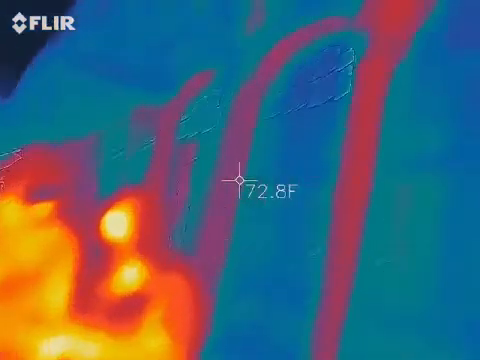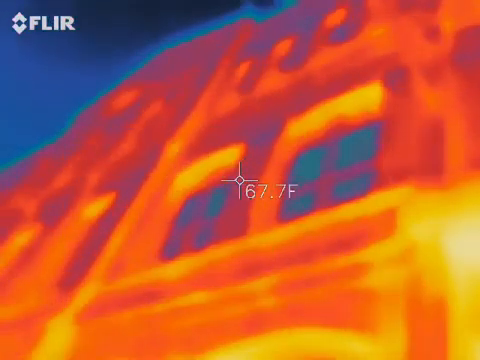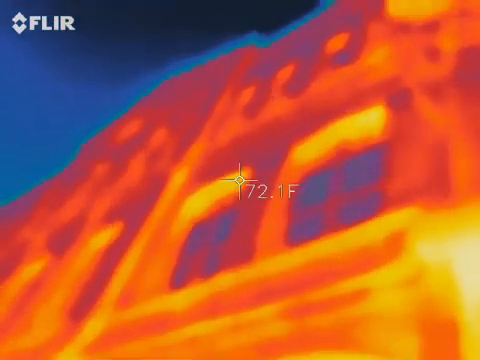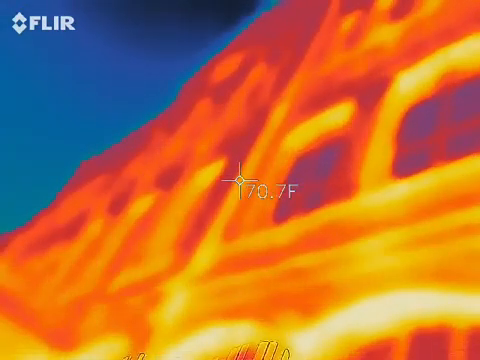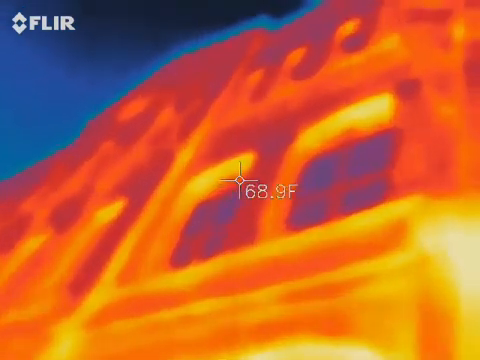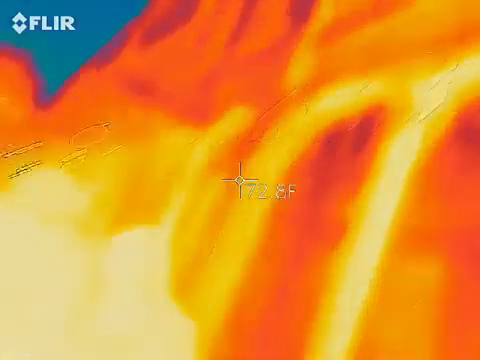Waiting for something to come up blurry. iPhones don't normally come up blurry. So this is why I was having trouble getting anything to focus. That's weird.